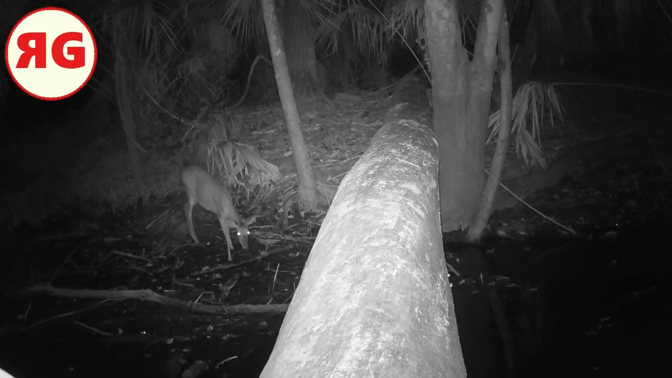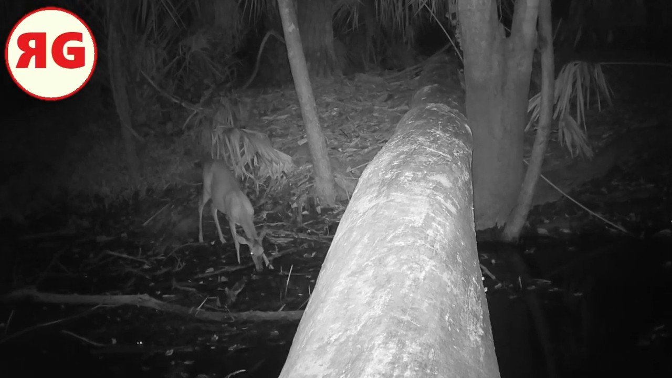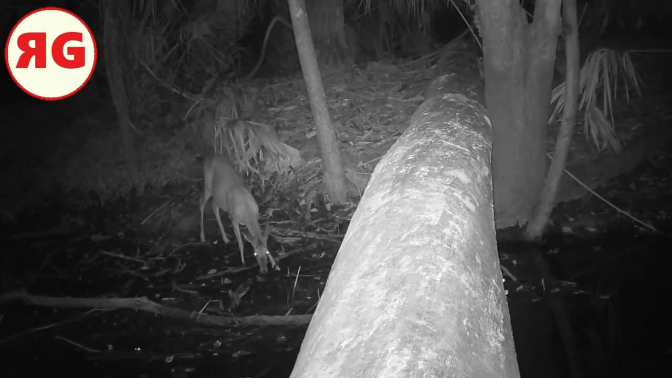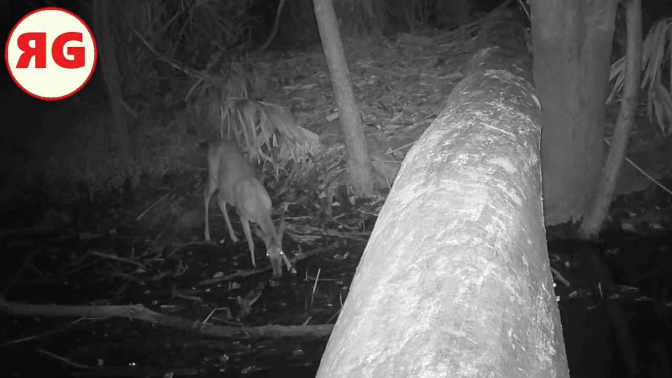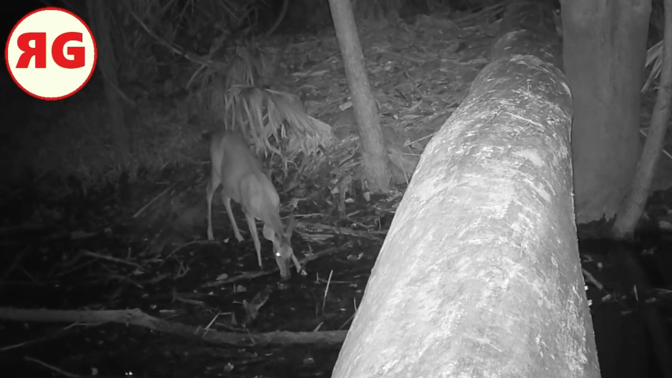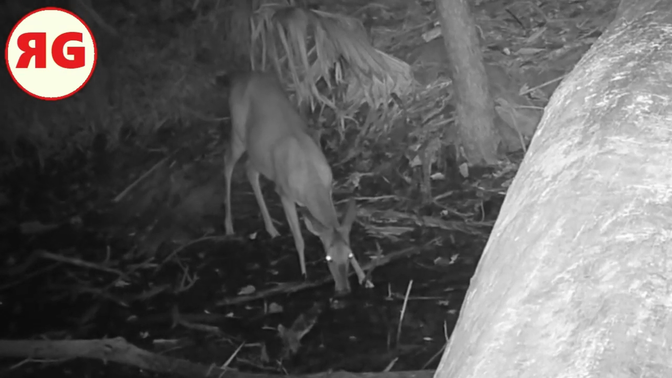And that first clip was a possum, and here's a deer. Look at how low that water level is. Man, it's just crazy low. Crazy. I don't know, this deer found something there. Must be a little pocket of water she's drinking out of. I'm not sure. But yeah, she finishes up and goes on her way. Just wanders back into the woods.